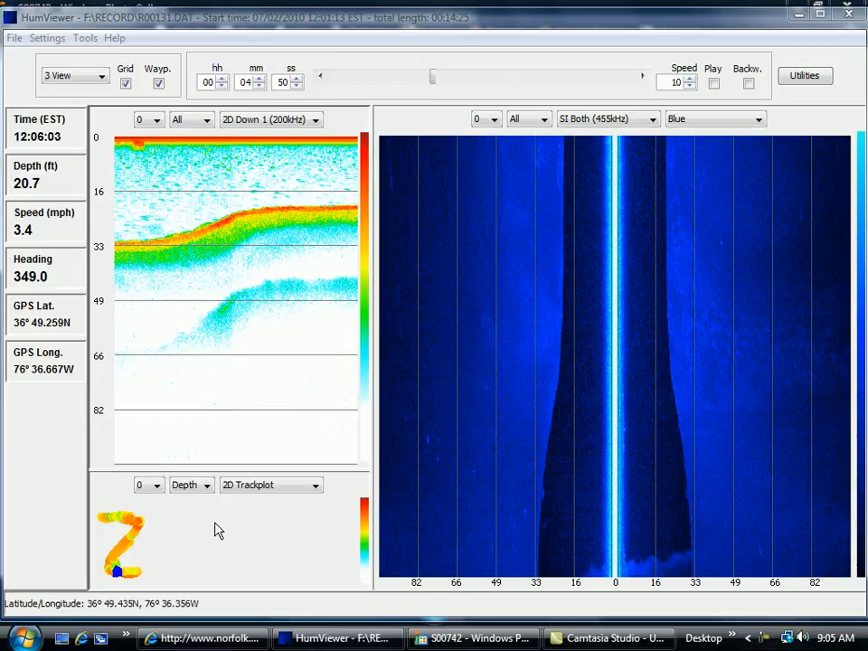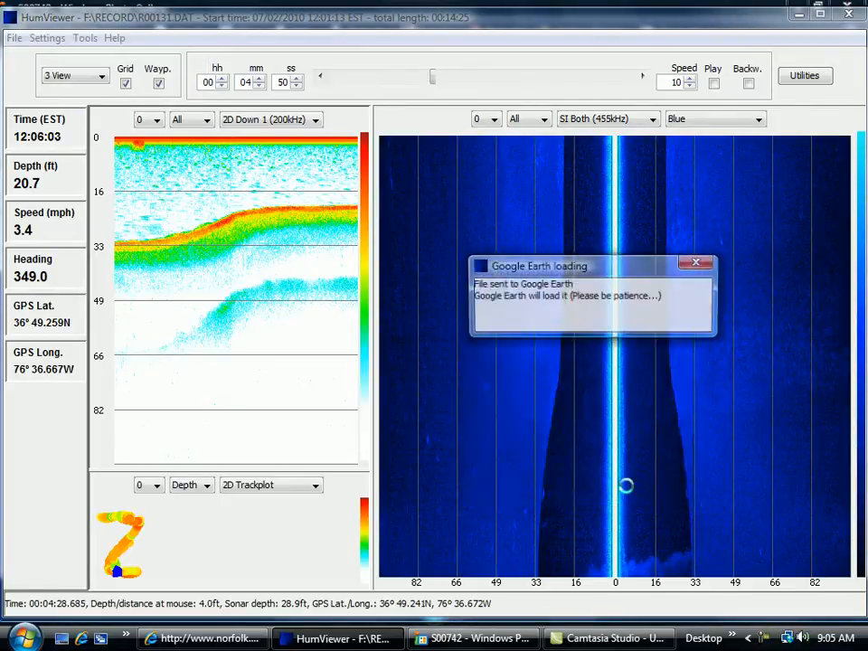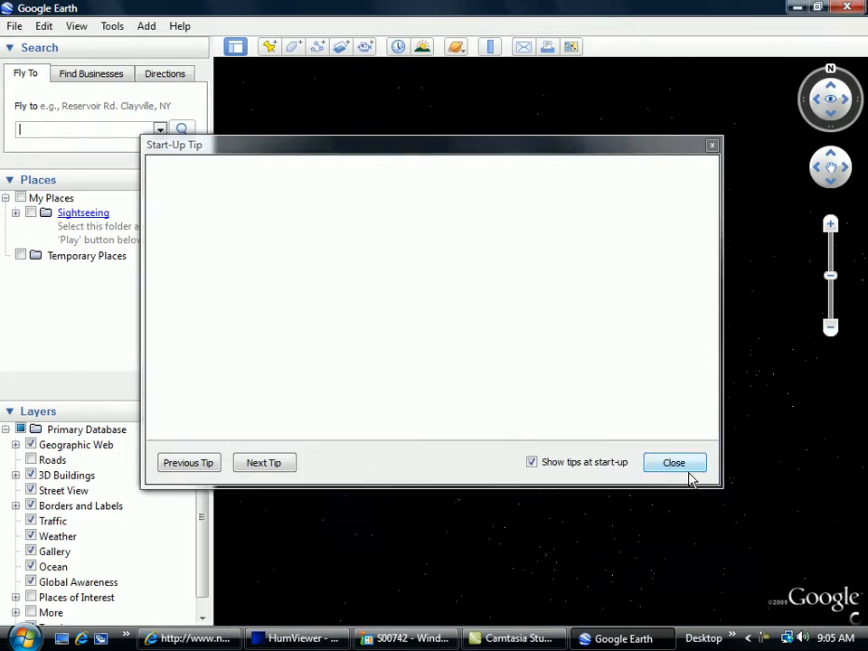Okay, so I was out at Western Branch yesterday. I was curious to see if the fish were in the same area they were a year ago, and sure enough, they were. I guess I'll start out by showing you where exactly I was. And here we go.